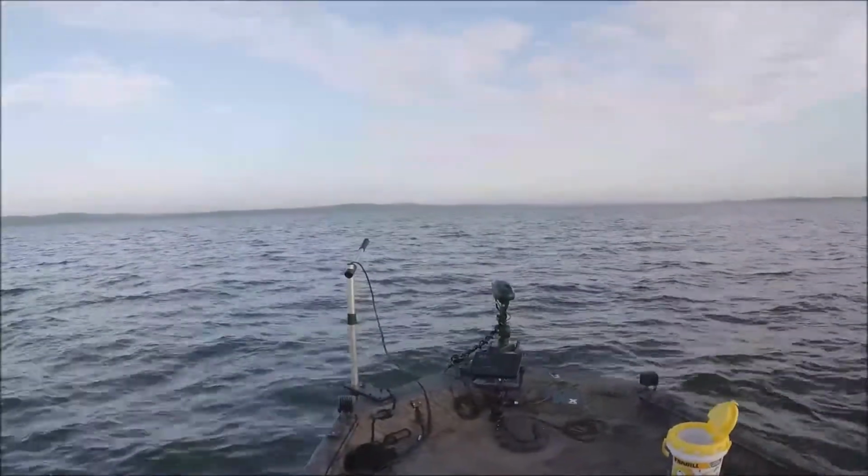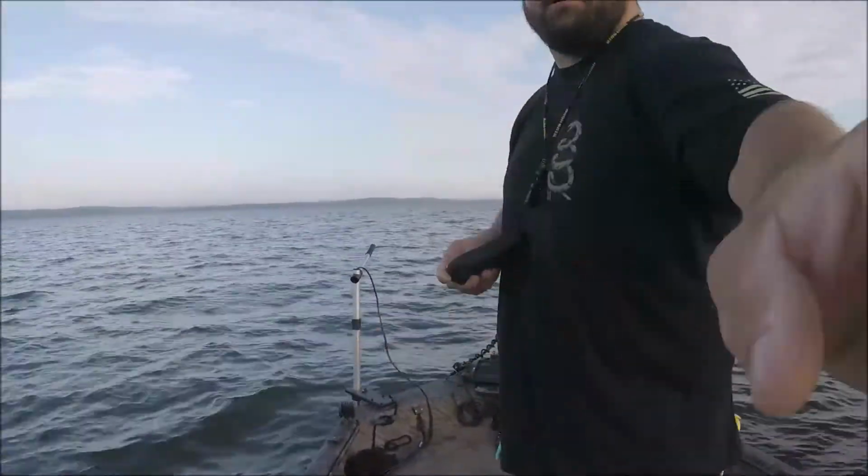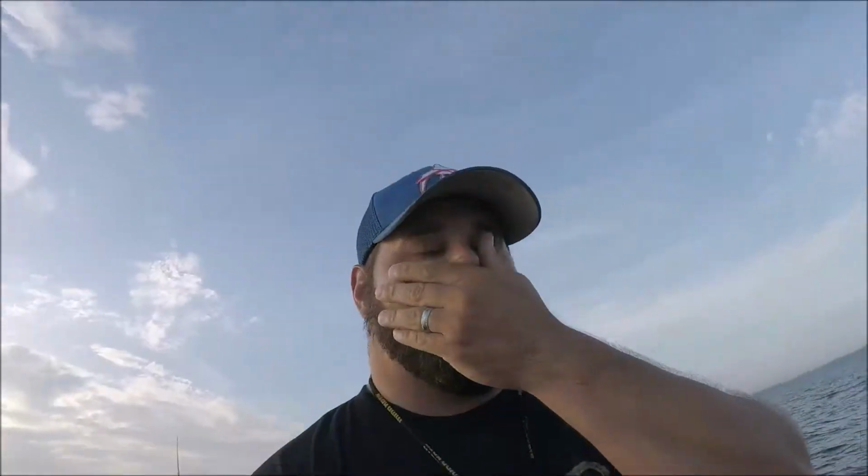These fish aren't feeding. I'm not gonna sit here and try to make them. So this is spot number 3. We went to spot number 1, which was the big tree in the water. It had 8 or 9 crappie on it. Fish weren't active. Went to spot number 2, which was a couple of trees that I sank. Fish everywhere, bait everywhere, not active. This is spot number 3, which is another tree that I sank.